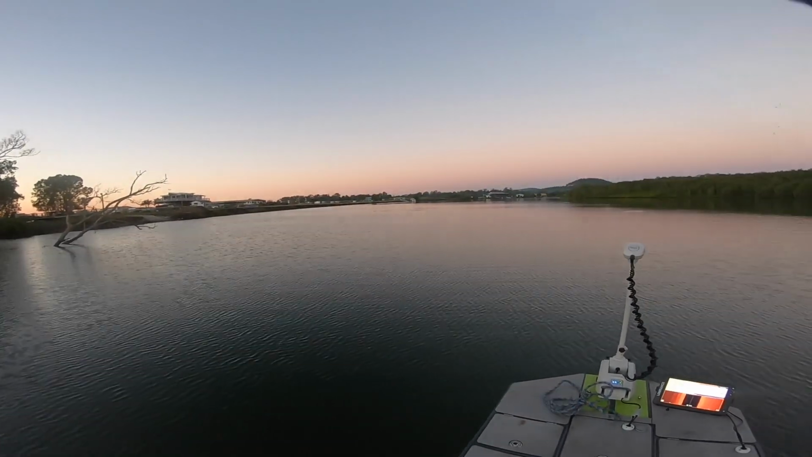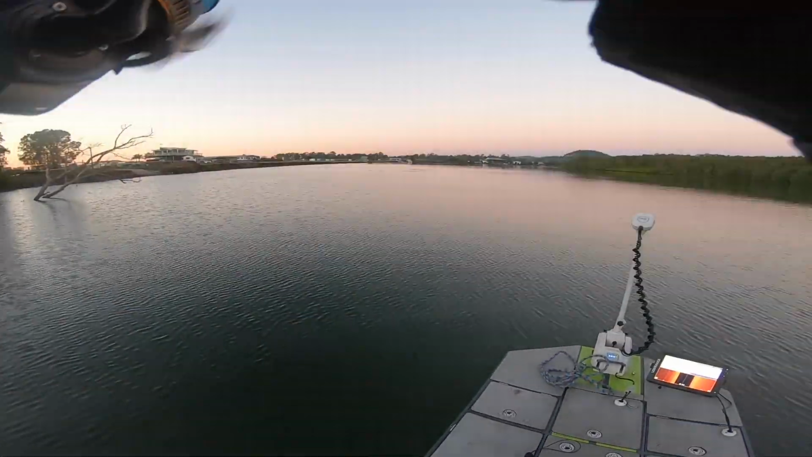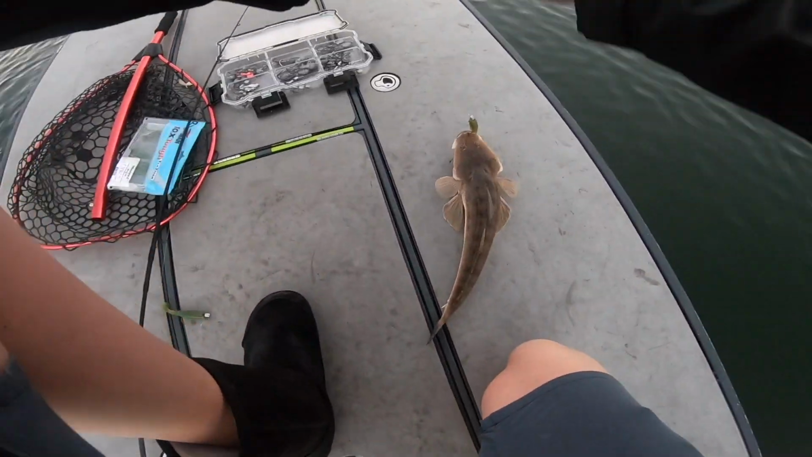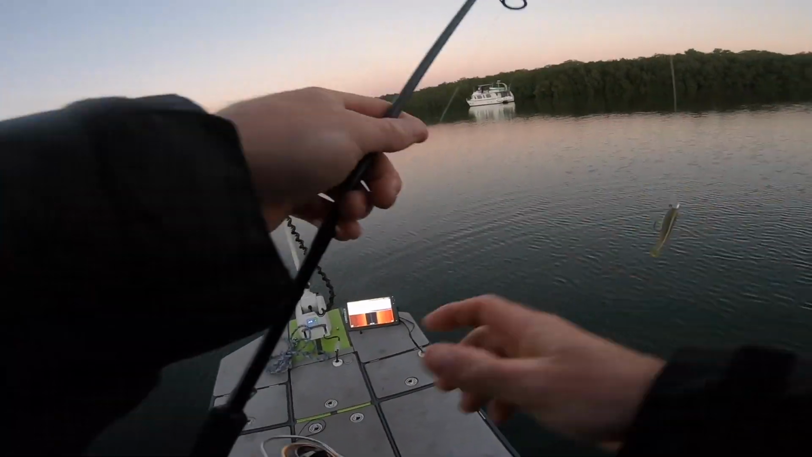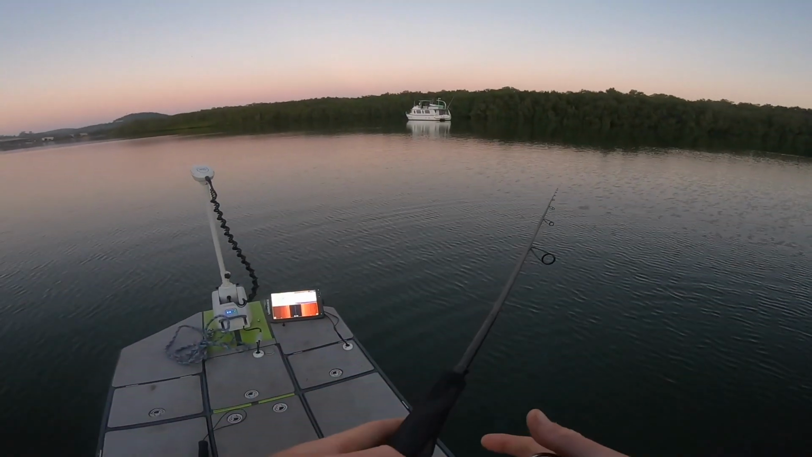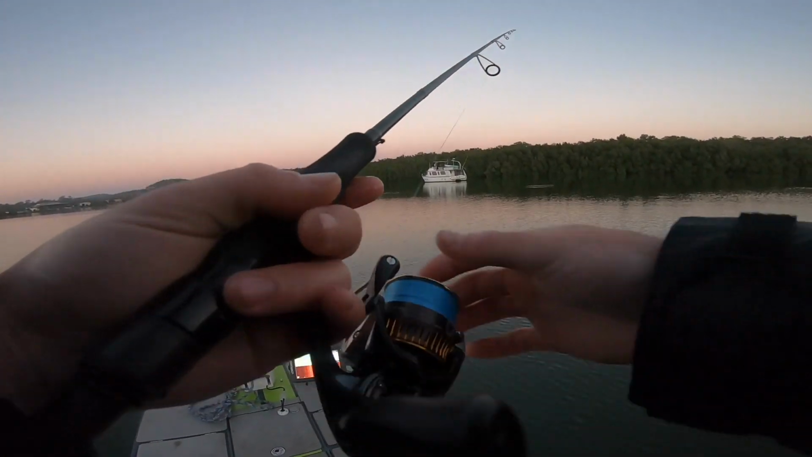Oh, we're on. He must have hit that on the drop. Feels like a flatty. What do we got? Little flatty. First for the morning. There he is. We're gonna get him back in because I've seen a fair few decent fish coming through. There he goes. We've seen a fair few decent fish on the side scan and the down scan just coming by. And there's a fair bit of bait coming through as well every now and then. So that is kind of a good little start, that one.